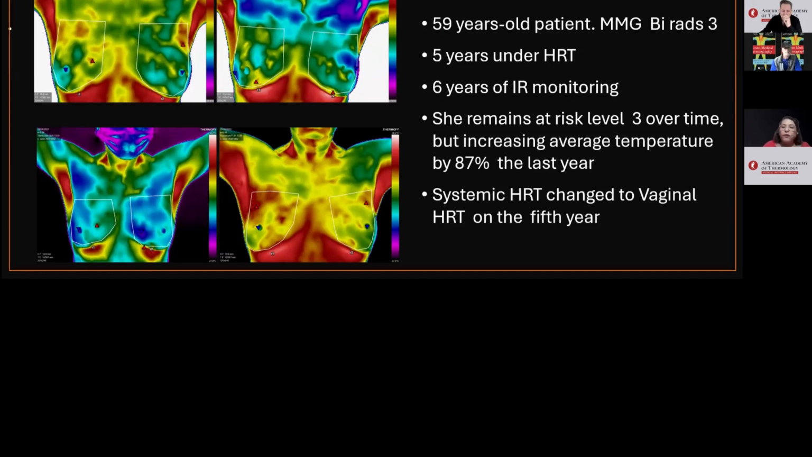This 59-year-old patient with a BI-RADS 3 mammography has been undergoing hormone replacement therapy for 5 years. After this period, she began to show significant changes in metabolism and vascularization, with an 87% increase in the average temperature of the right breast over the past year.